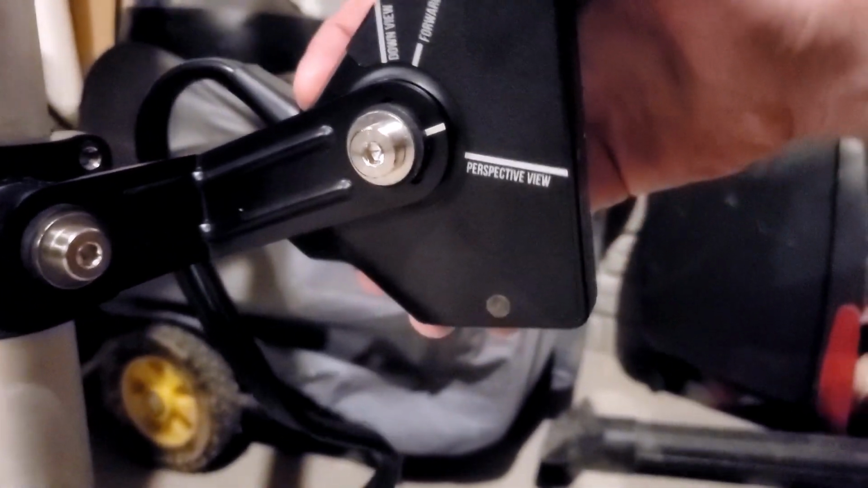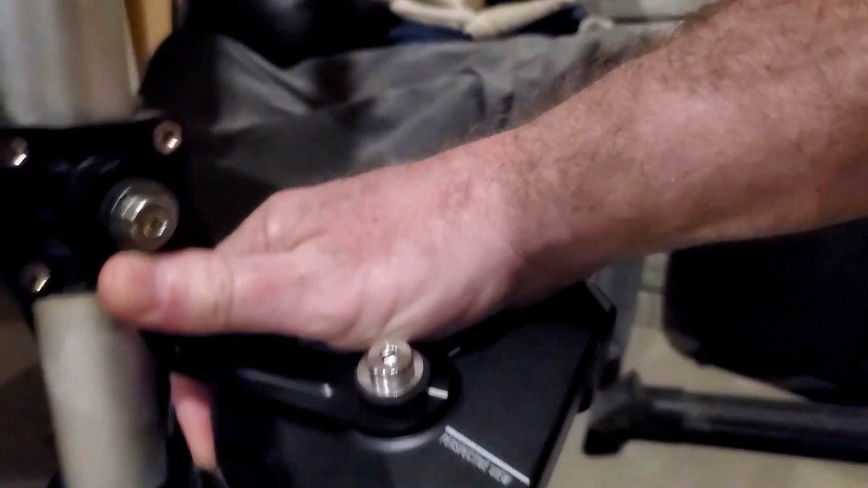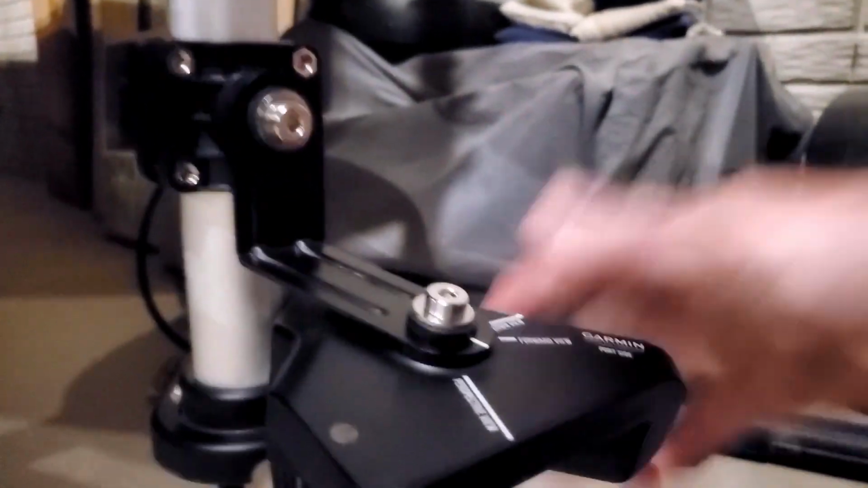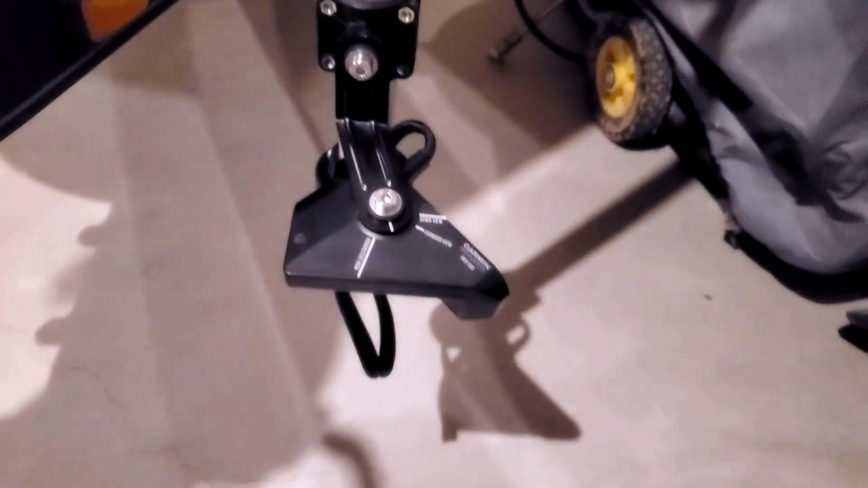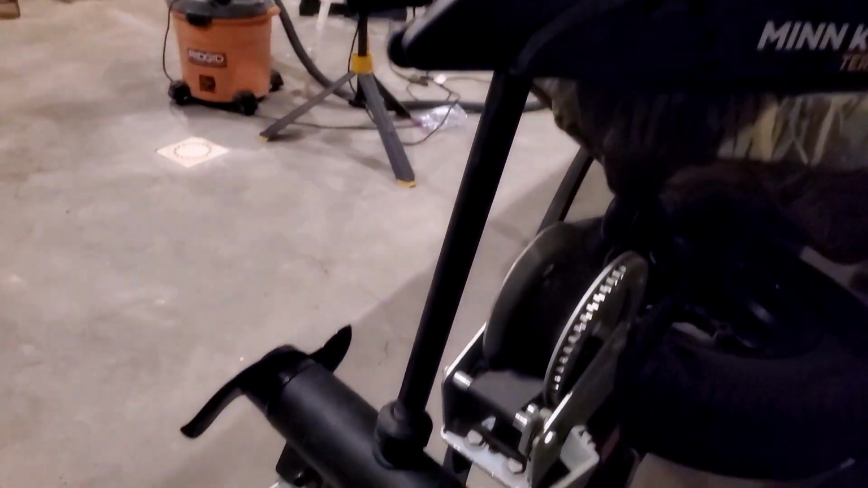So I'm going to flip it up to perspective mode, and then I'm going to flip it down. And here's where I'm talking about the cord. You got to make sure that doesn't get caught. There we go. Now that'll be your perspective mode. So there's 2 clicks on it. And that's what the finished product will look like. Again, you could have this also on the starboard side on your trolling motor if you want.